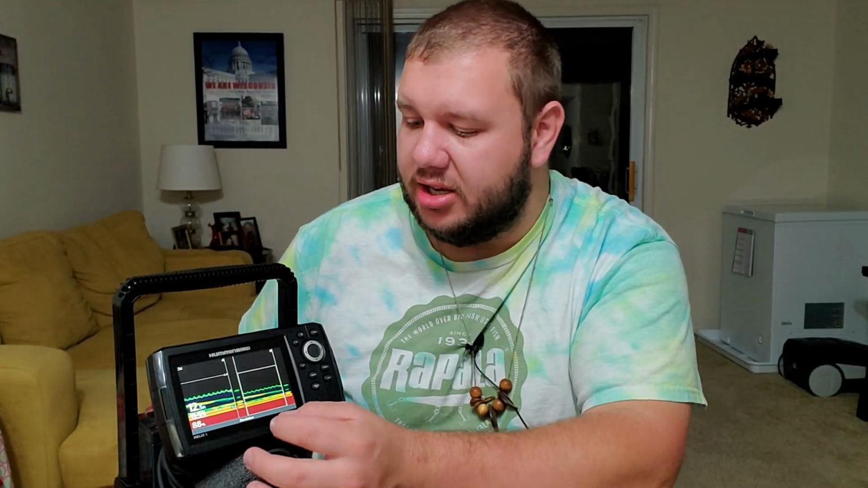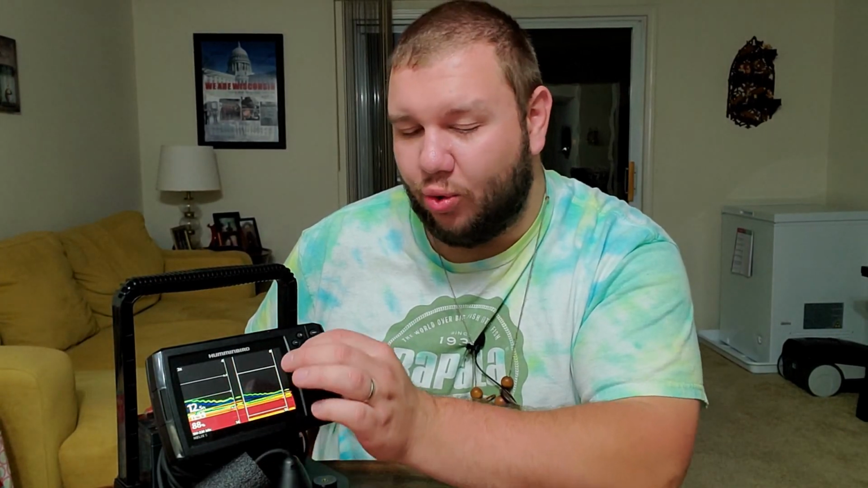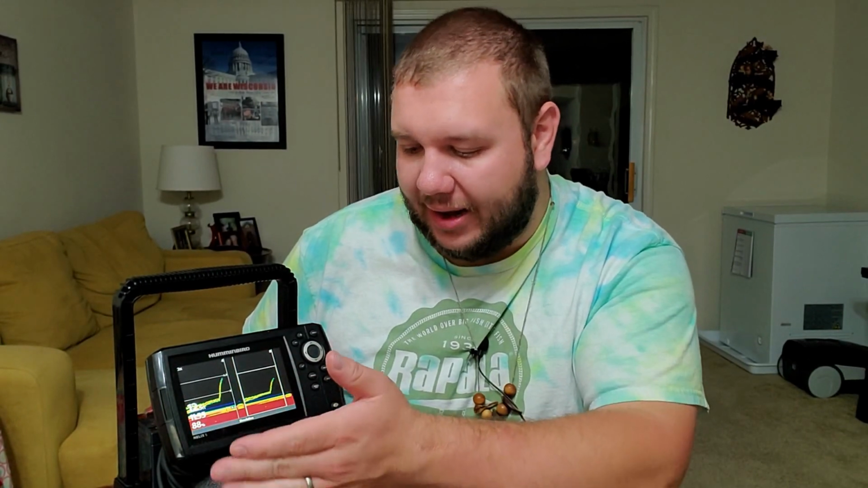And then the A scope setting rounds off the edges of your sonar marks a little bit, makes it look a little bit more organic in my opinion. And then also I feel like it helps with your target separation a little bit, because with the Humminbirds you're not going to have quite as good of target separation as like Marcum, but I think that you can compensate for that with the A scope. But really, I don't think that I have any issue at all with the target separation.